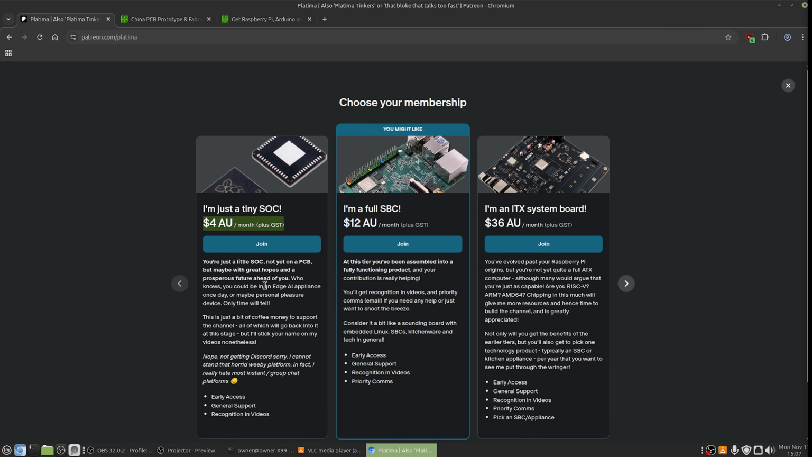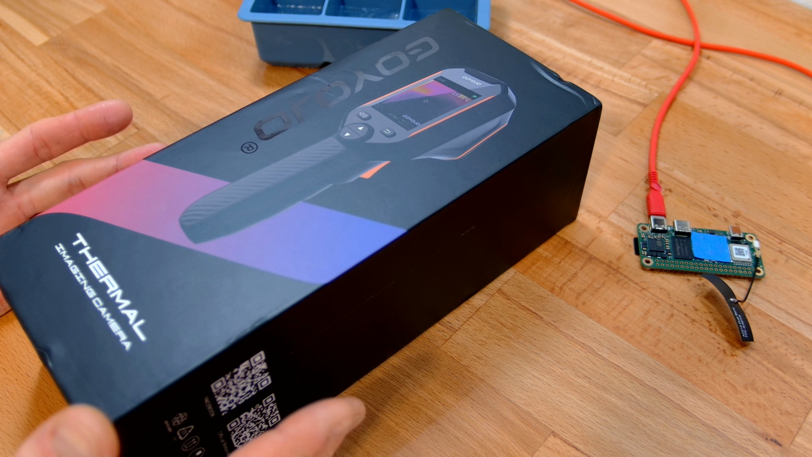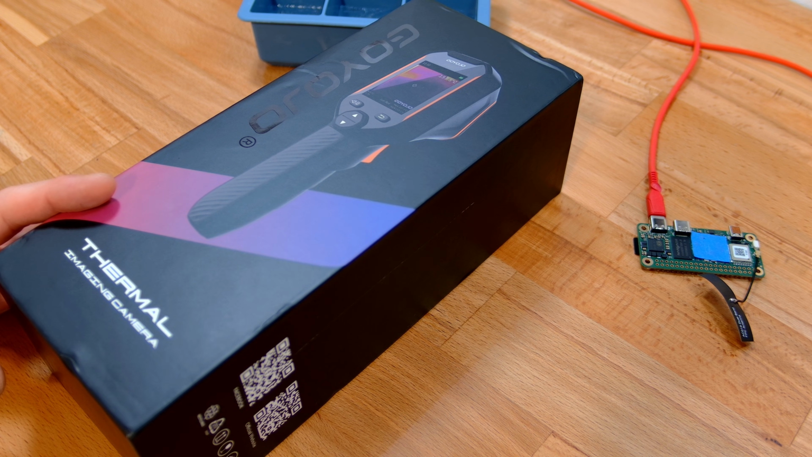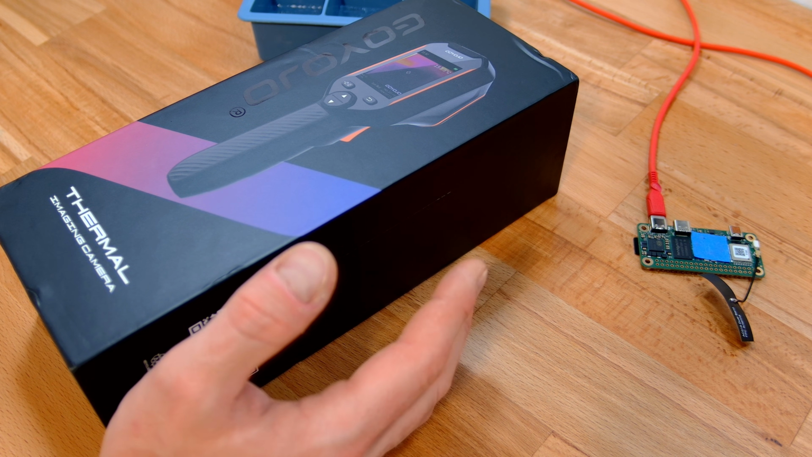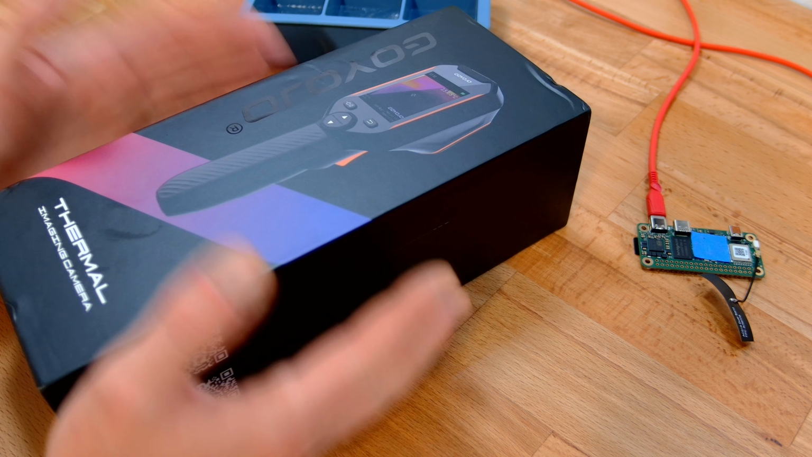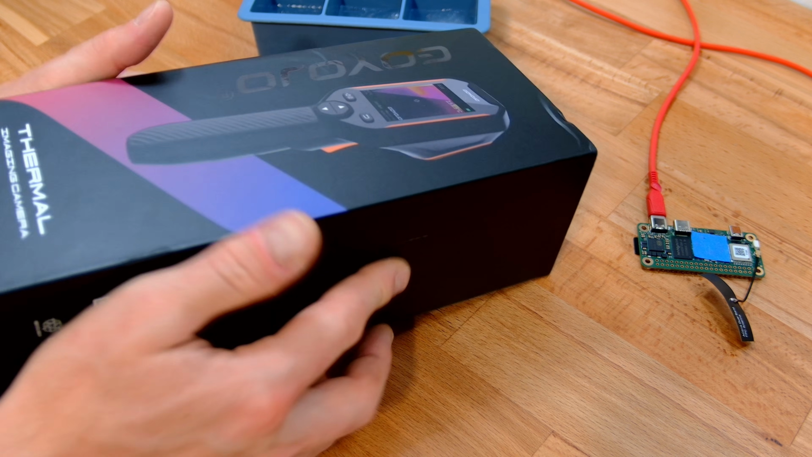Now, getting back to the thermal cameras. The next one that we have to look at is this one from GOYOJO. Now, this was quite interesting, actually. Thermal Master had reached out about theirs already, which we'll look at last. And then I thought I'd reach out to TOPDON because I saw they've got a few new ones that I hadn't tried before. And then whilst they were sending something, GOYOJO reached out to me. Sorry, it's hot in here and I'm tired, and so I'm stumbling over my words a bit. But we ended up with one of these as well, which is really cool.